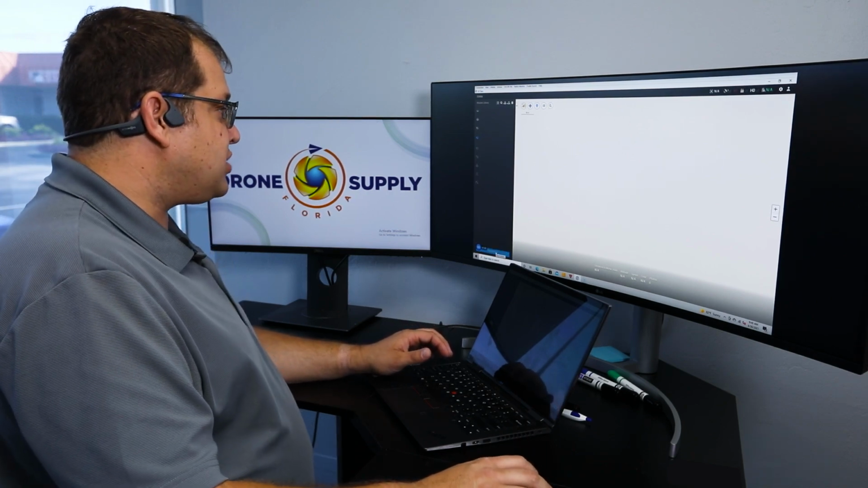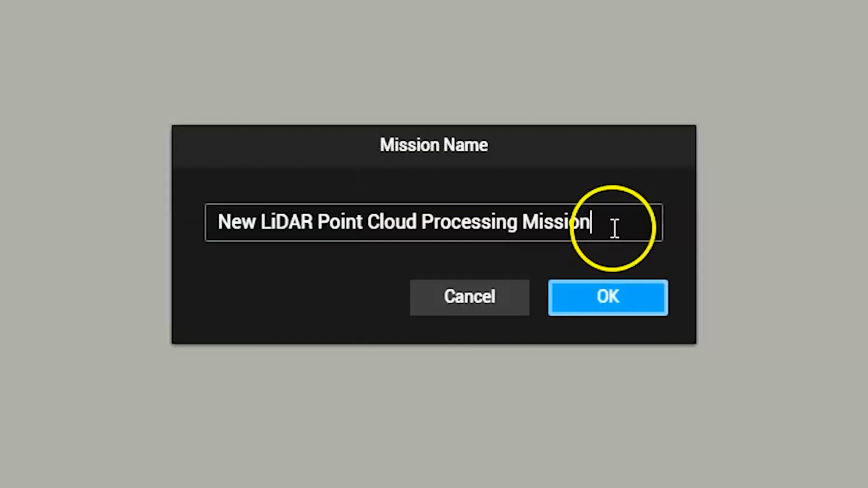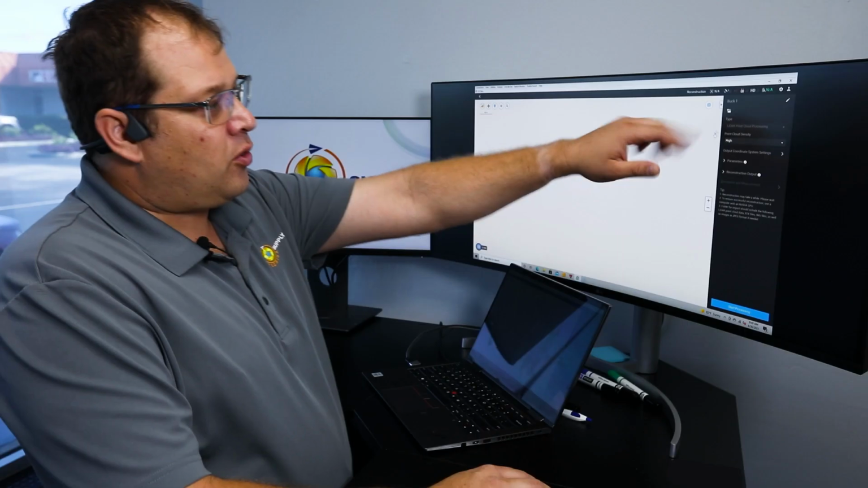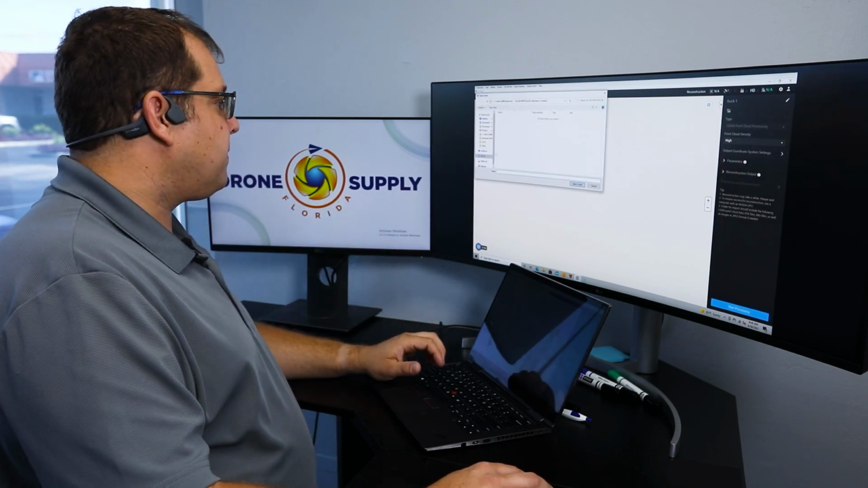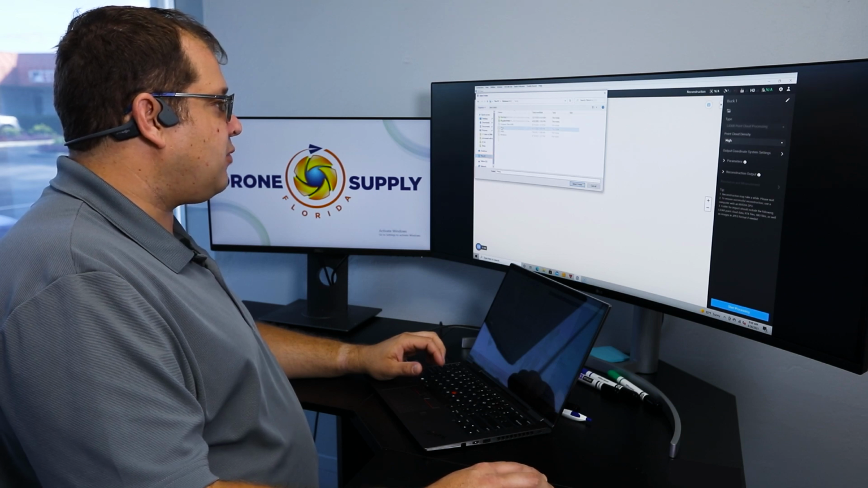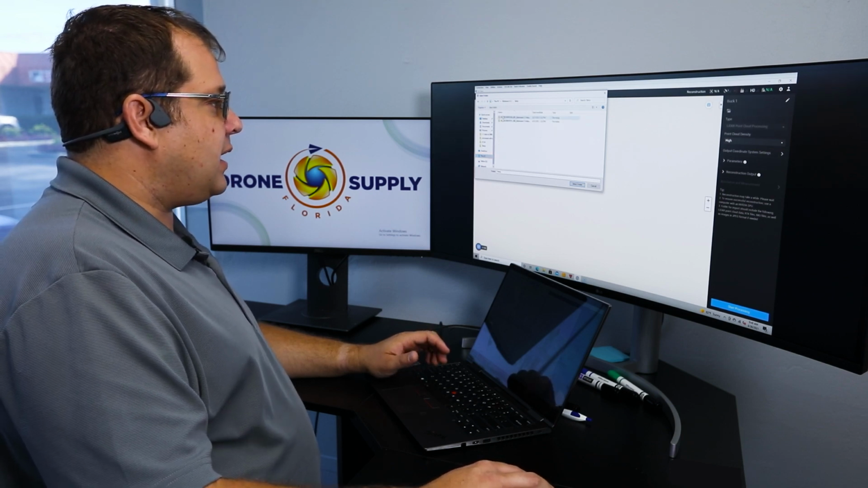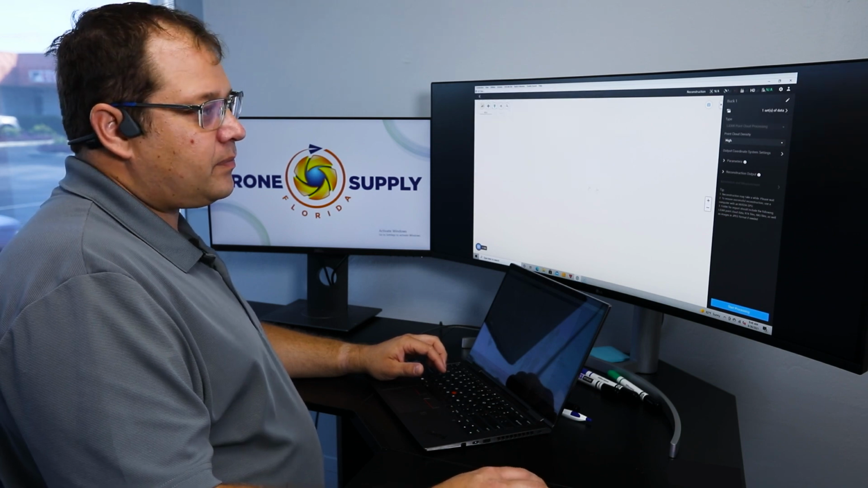All right, I'm going to click on New Mission. I'm going to click Lidar Point Cloud Processing. I'm going to go ahead and change the name here to Buck 1 so we're consistent with everything else we've done. Now, up in the upper right-hand corner, you're going to see there's a little folder there. Click Add Folder. I'm going to go to My PC, Windows Drive, and the temp folder. And I'm going to go ahead and grab the LiDAR mission that's in here. I'm just going to grab one of the folders I have.